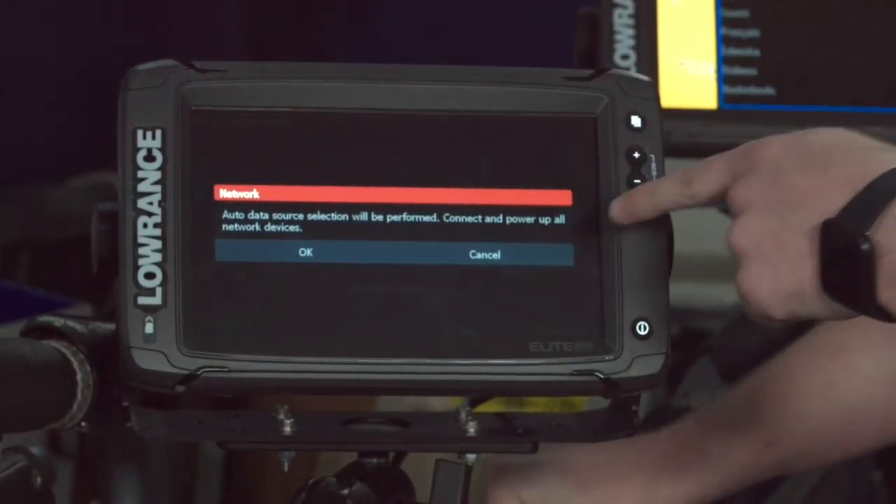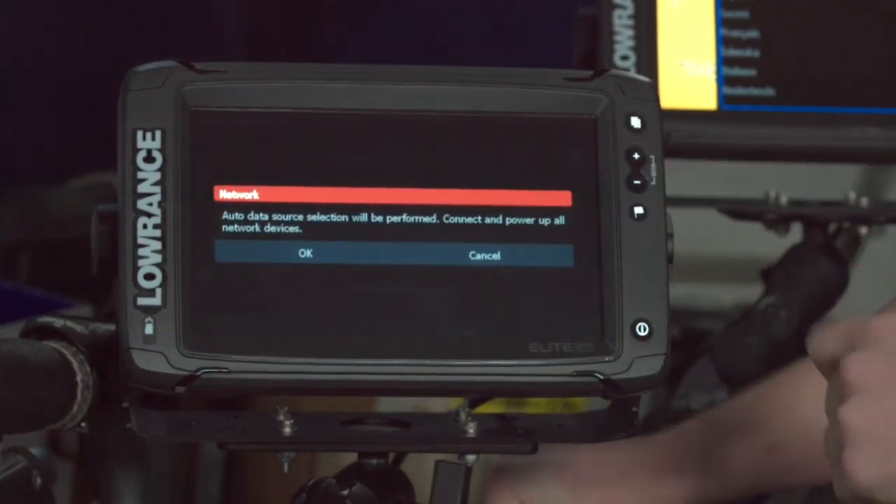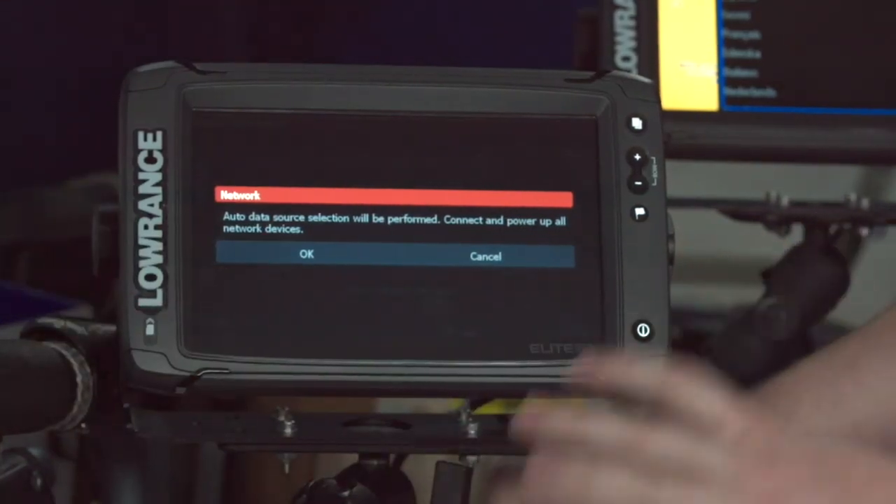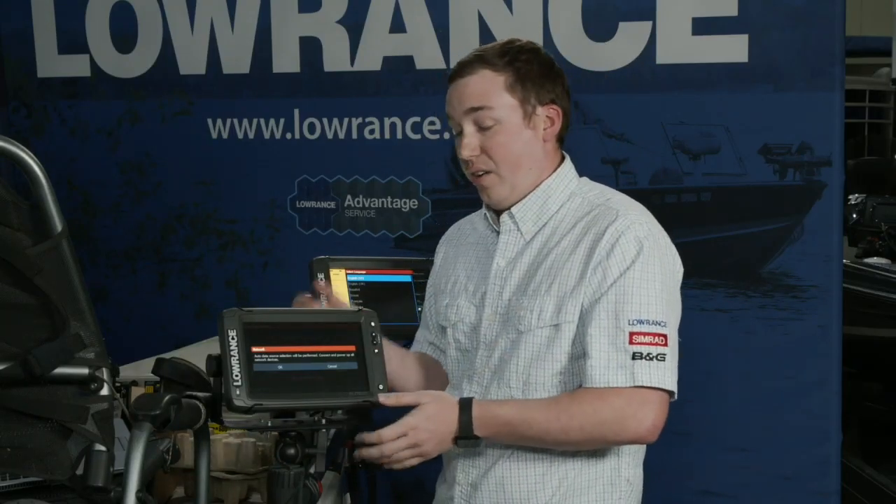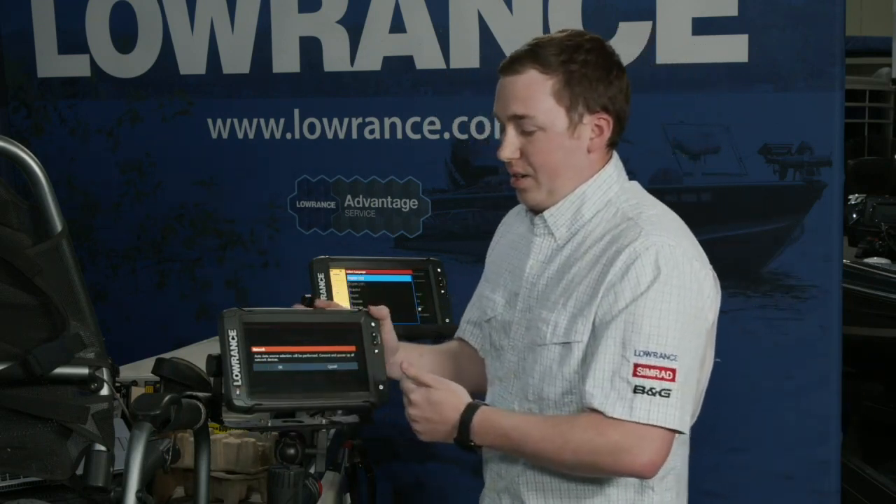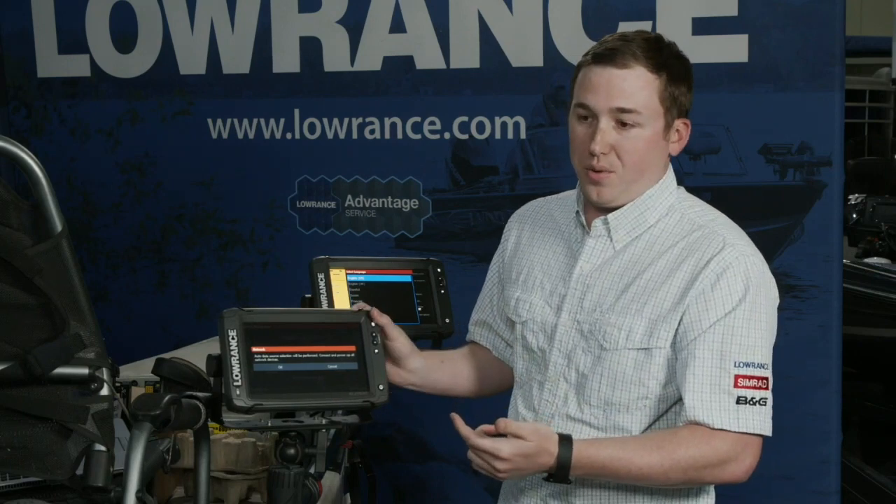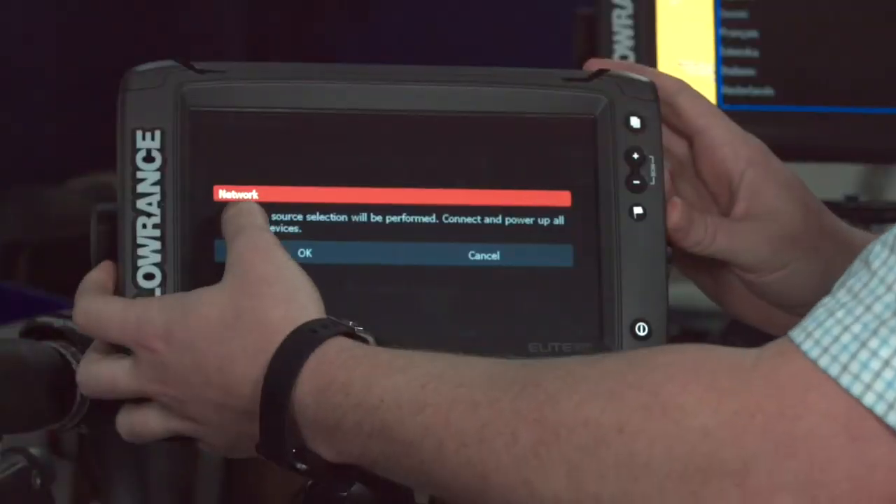But really importantly, it popped up this little box right here that says auto source selection will be performed. If I have any devices on my boat, make sure you have them plugged in and ready to go right now, especially like a sonar transducer. This is where this Elite Ti2 is going to go out and look for its data sources. So if you've got a transducer, you want to make sure it's already plugged in. That way when it goes out and looks, it'll see the temperature, it'll see the depth, and it should just go ahead and automatically grab it as soon as you hit OK.